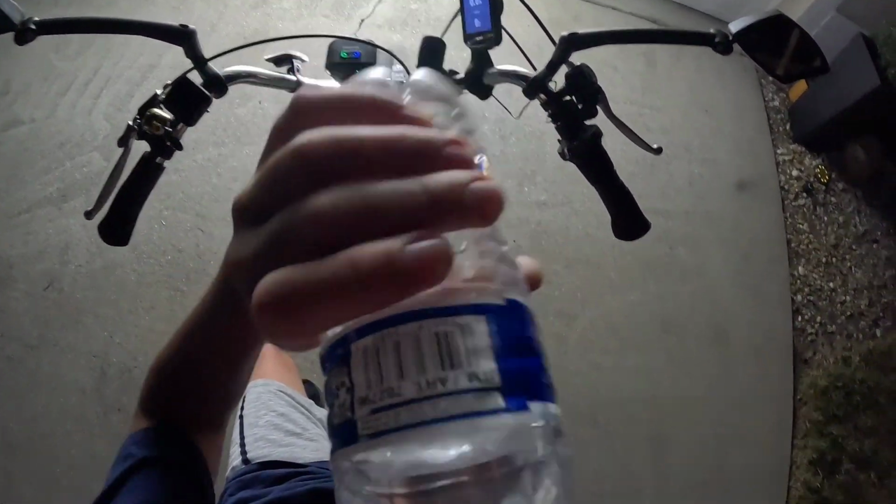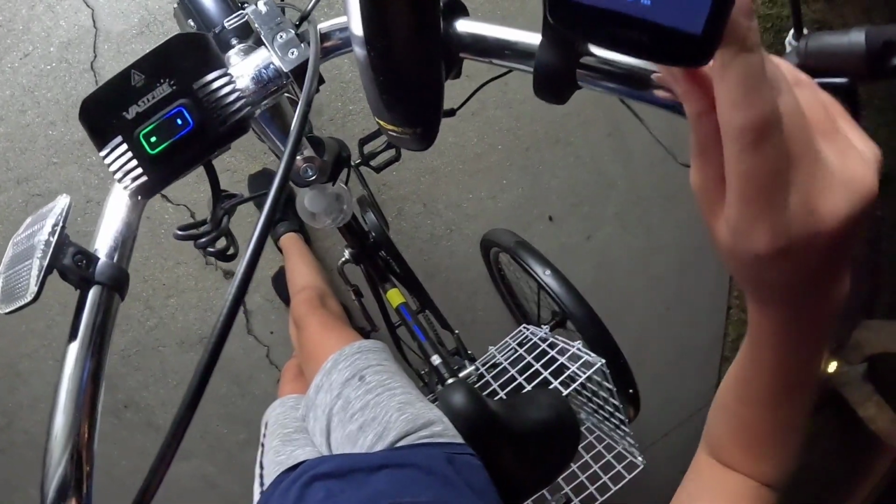Stand on the pedal to help me push up. Okay. I need water. Oh my God. Oh, my legs feel weird. Oh, stop the workout.